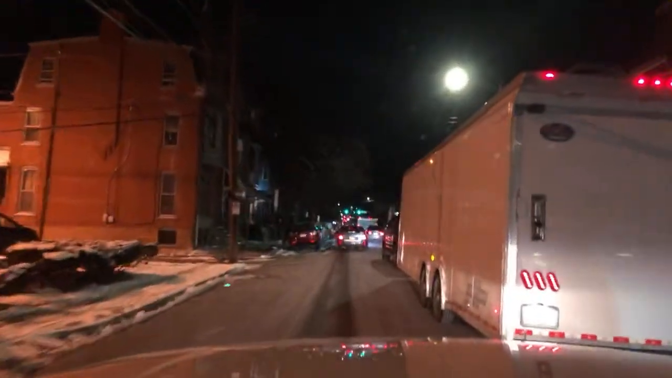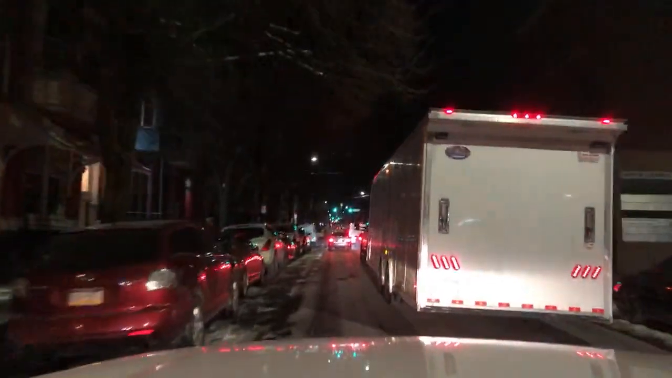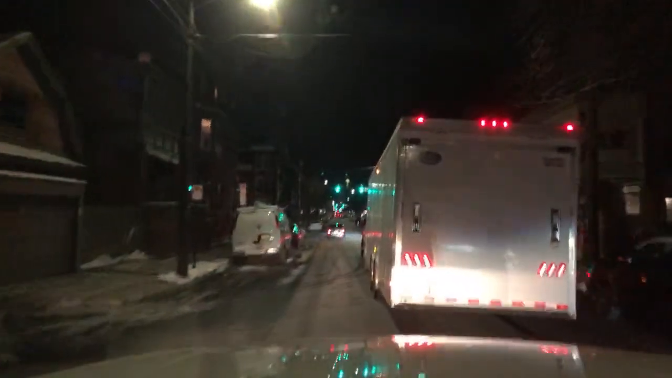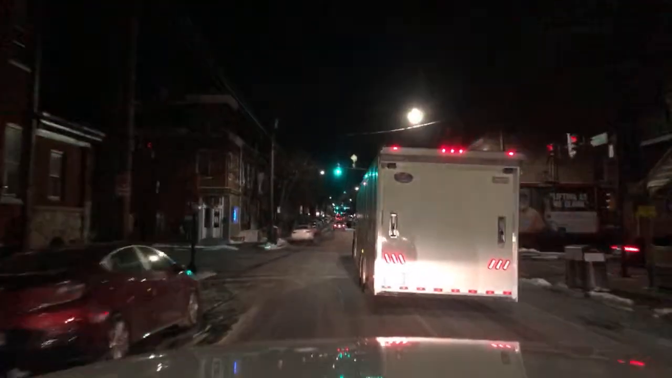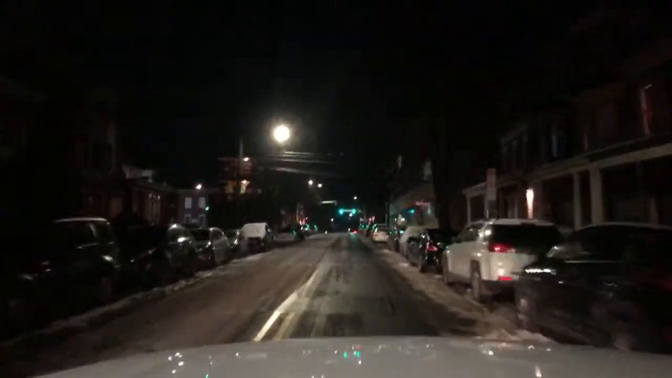Jesus, people. Are you serious? The trailer in front of me is from Maine. They must have had something at the ice arena tonight. They're going up to Maine.